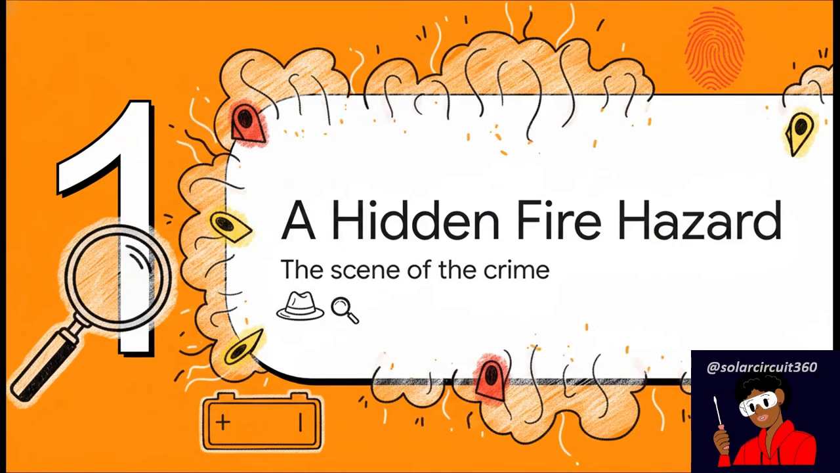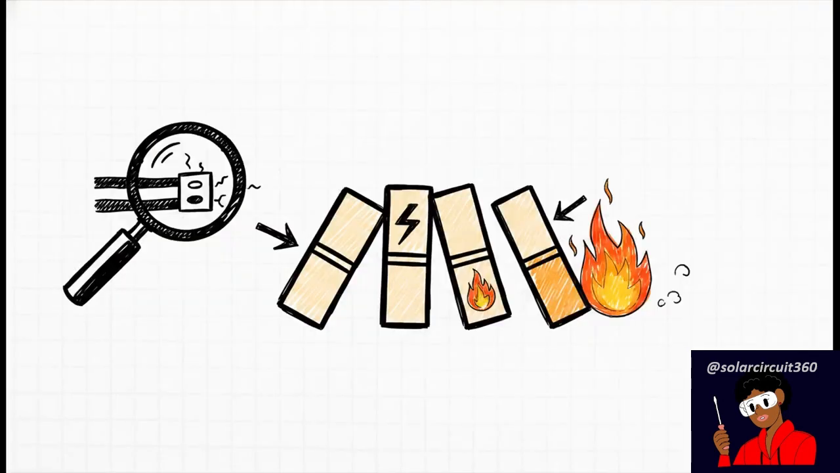So let's approach this like a forensic investigation. Let's put on our detective hats. The overheated terminal, that's our crime scene. The heat is the obvious evidence left behind. But what was the actual cause of the crime? What was the weapon? And that is the key insight.